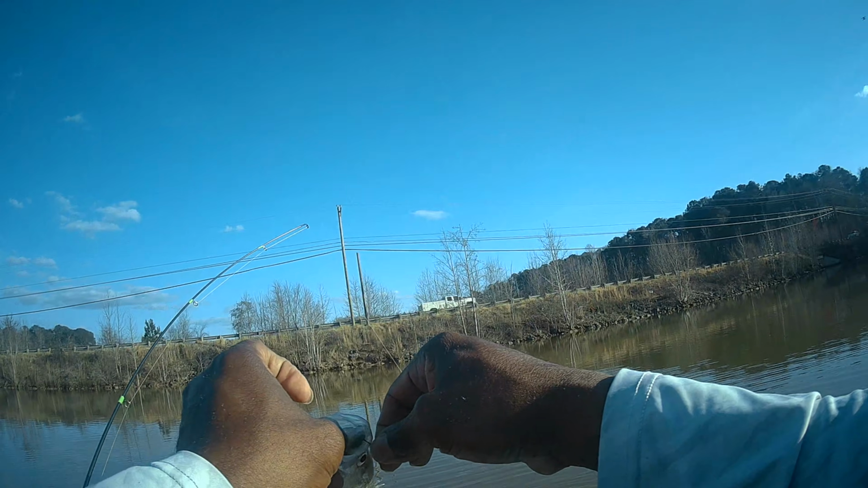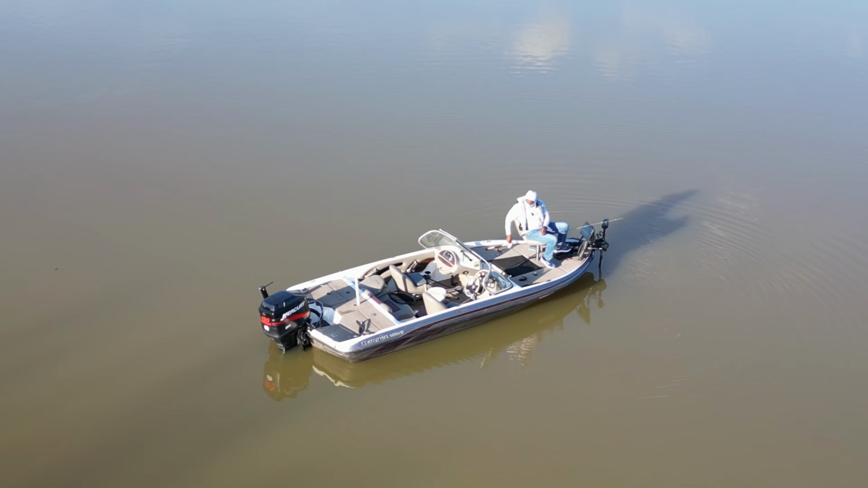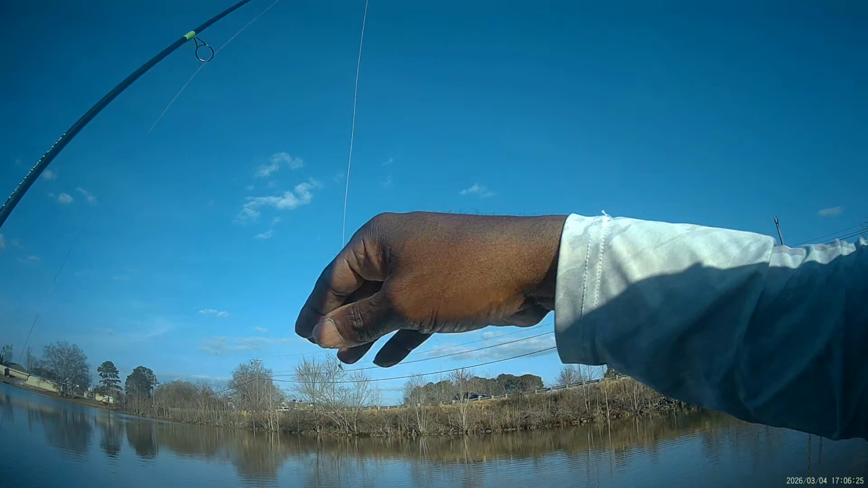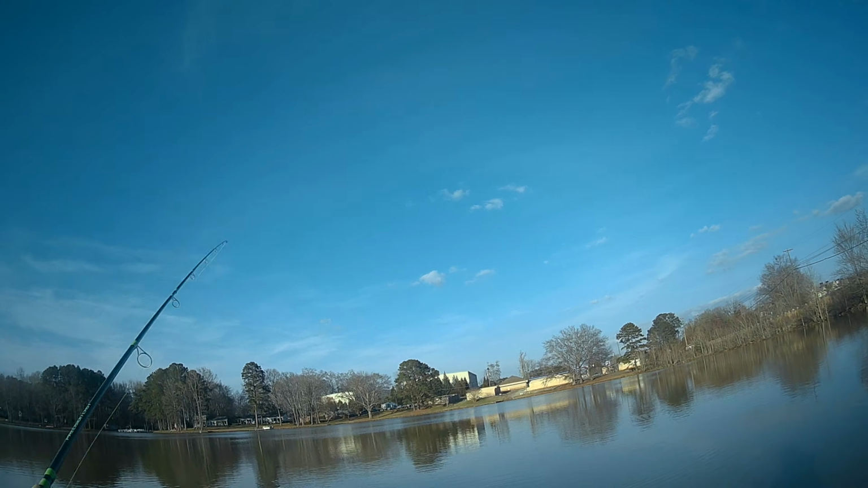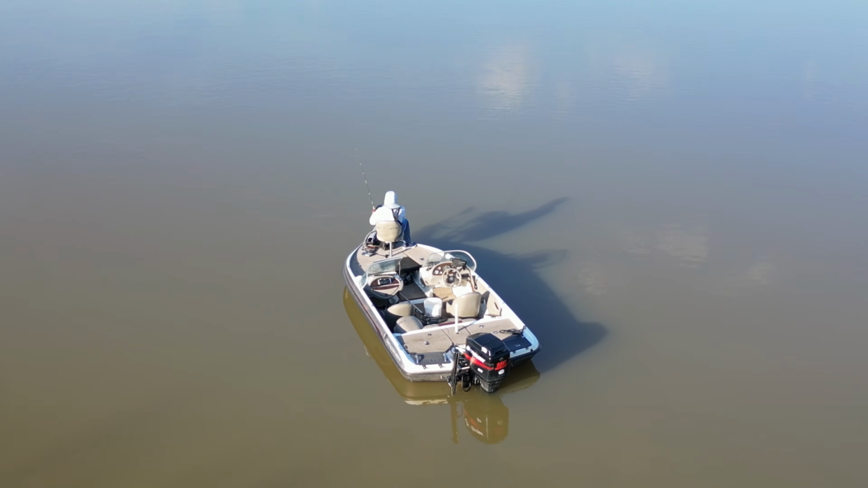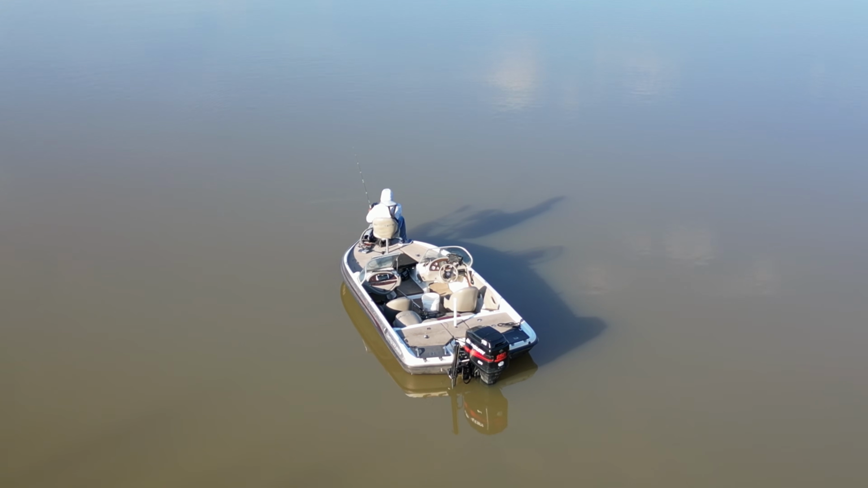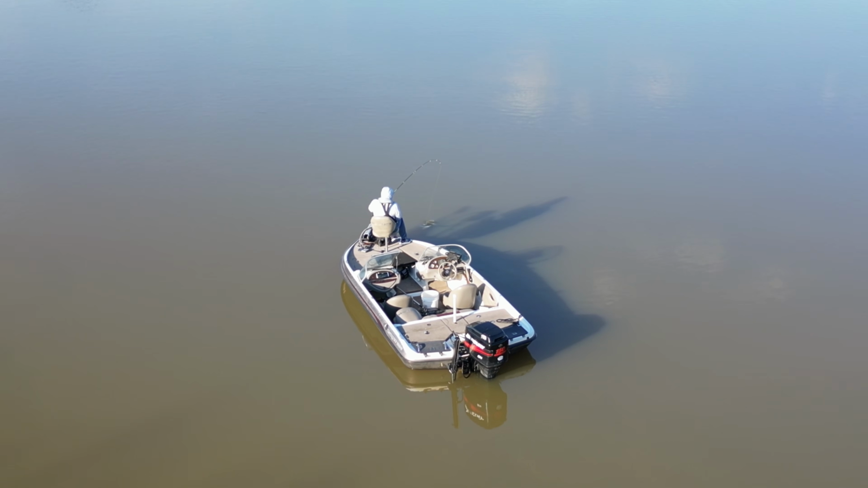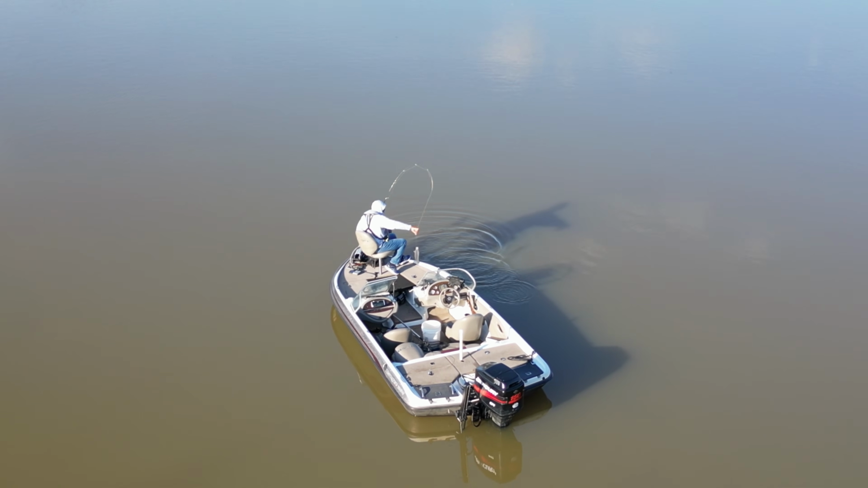That's about a 10-inch fish. She ain't the biggest, but she gonna make the cut. We're gonna keep her. That's another good fish. Ooh, that one is a good fish.